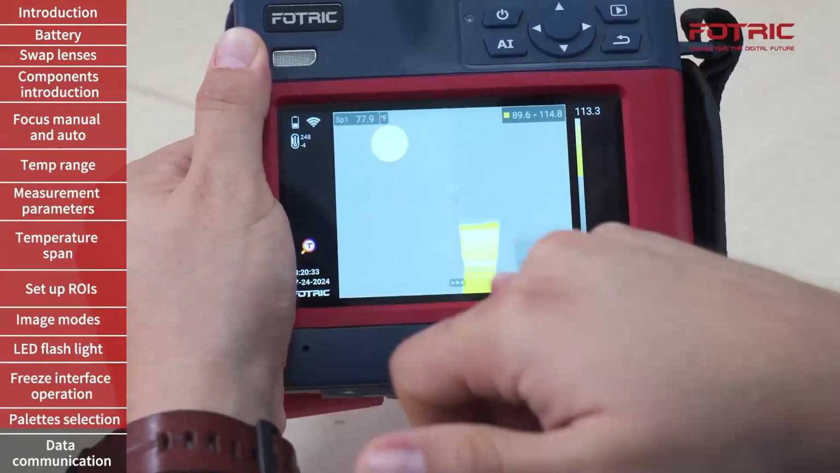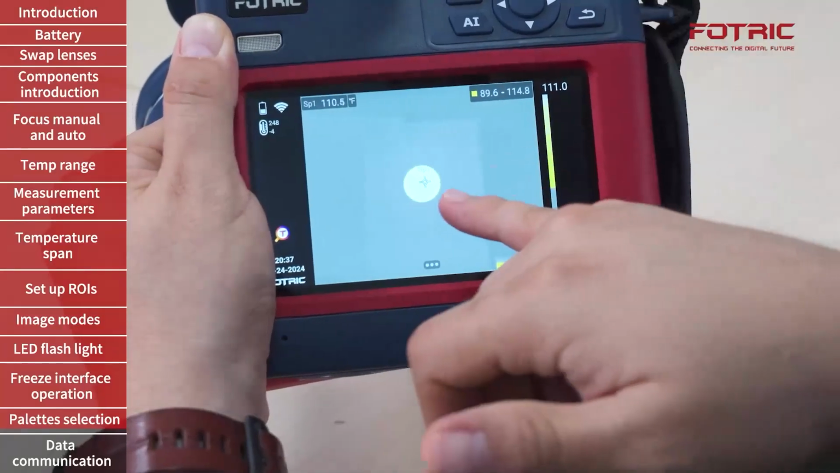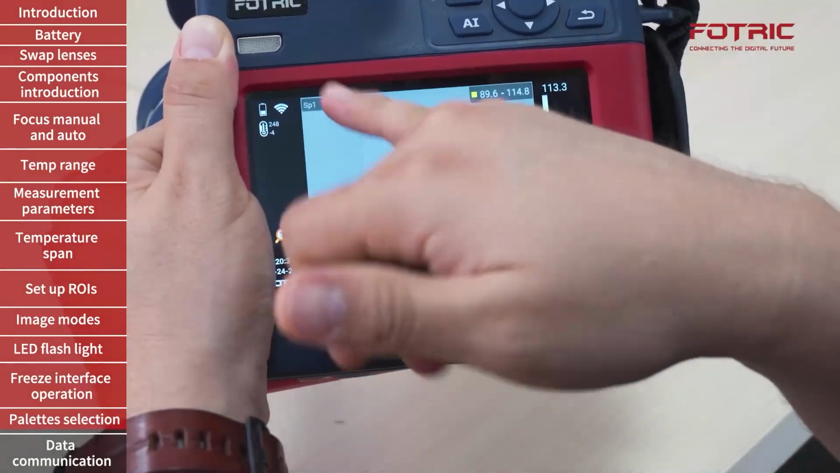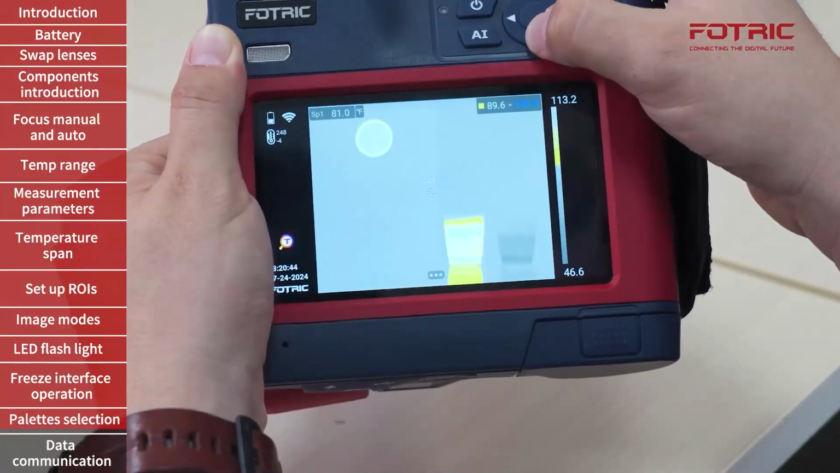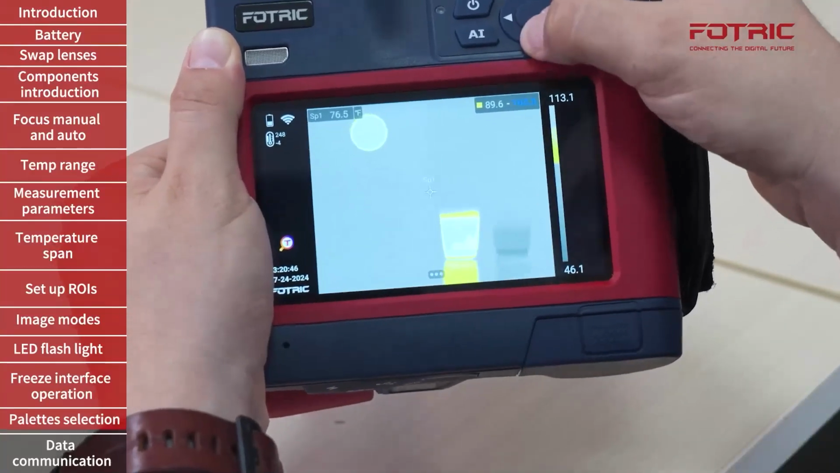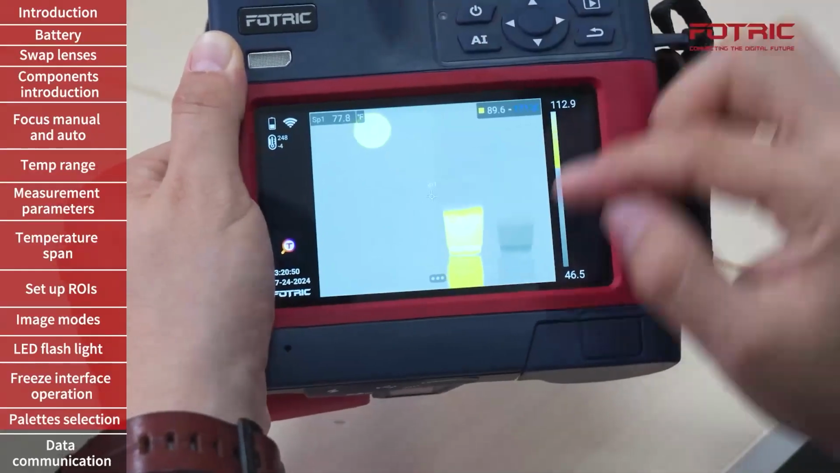If I want to even isolate this one alone and remove this one, I know that anything above 110 needs to be removed. I'm going to lower that level and remove it slightly. Well, right now these two are very similar temperatures.